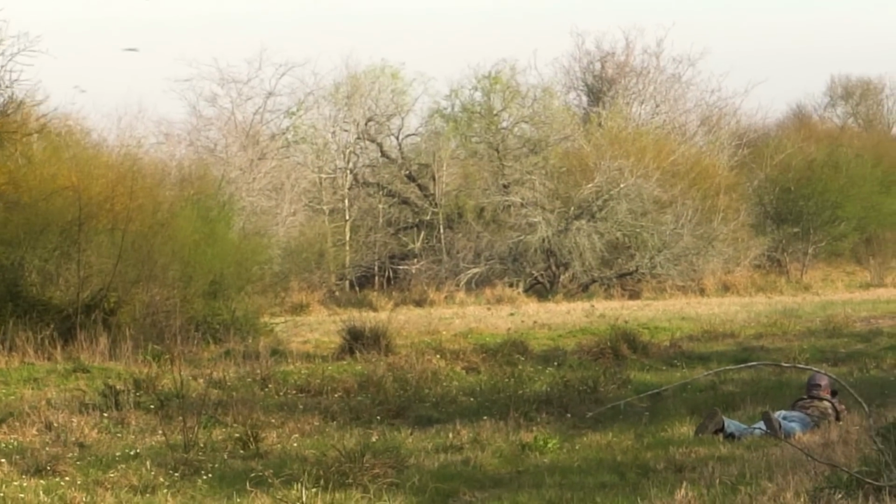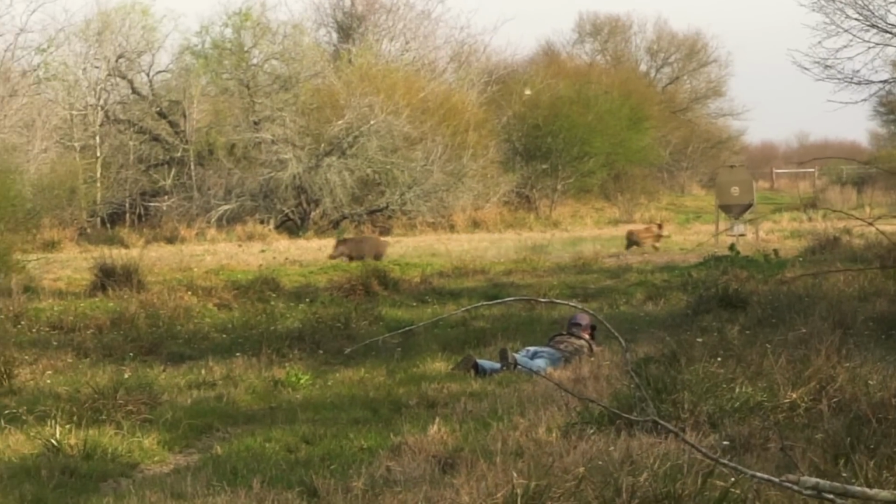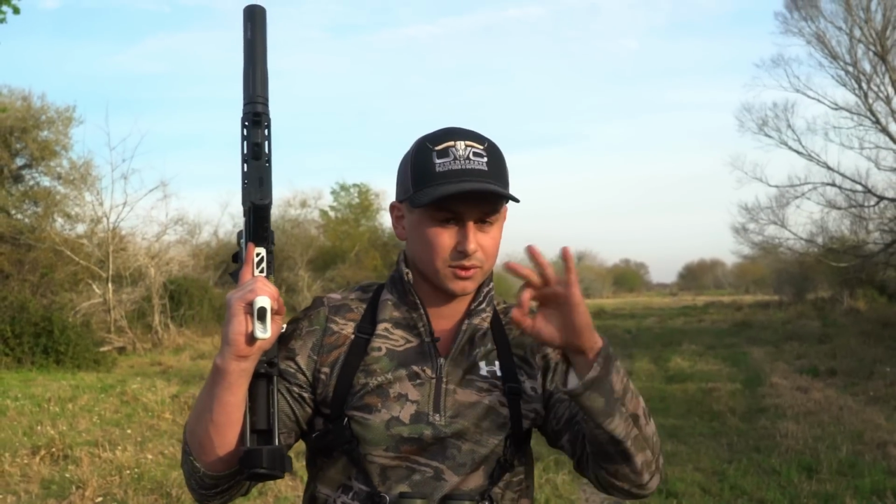All right, so I snuck up there, shot one of those pigs. I heard the shot. Sounded good, but I'm not quite sure where he is with all this thick brush. So we're gonna run to the stand and try to get set up, and then we're gonna come back and look for him later this evening with the thermal, and hopefully we'll be able to find him. So, see what happens.